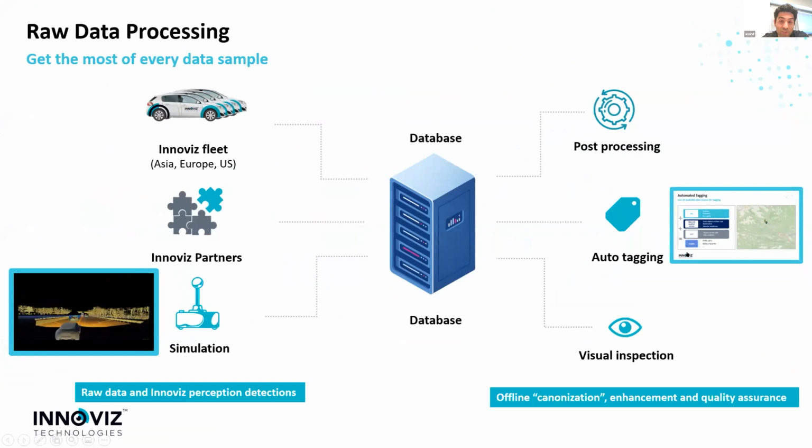Lastly, in this raw data processing stage, we have visual inspection. We find it really important to have actual people looking and sampling the data, make sure everything is intact. In spite of everything being automated and tested, still errors and changes might occur, and it's really affecting the next phases of the data pipeline.